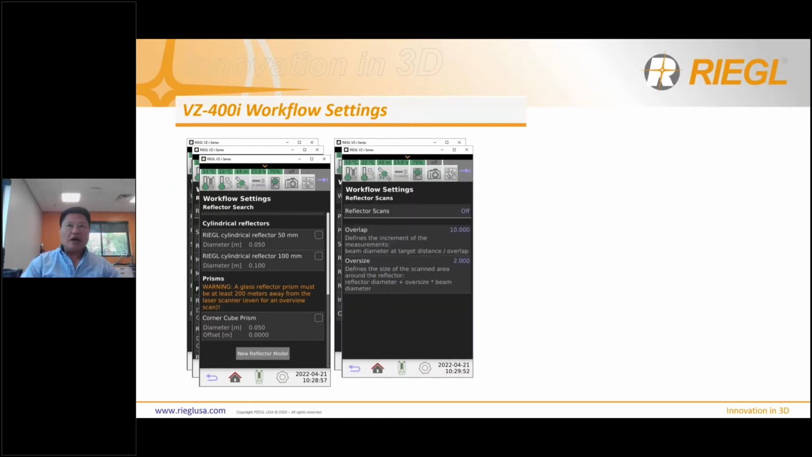And the next setting is reflector scans. Now, this goes in parallel with reflector search, right? So you definitely want to have this off too as well. It's because if the scanner does detect any false targets, it will make an attempt to scan it. Now, of course, if it picks up false targets, no big deal. It's because in the registration processing, it will not match with any of the control. It does not pick out the targets based on naming convention. It's based off of distance and angles, right?